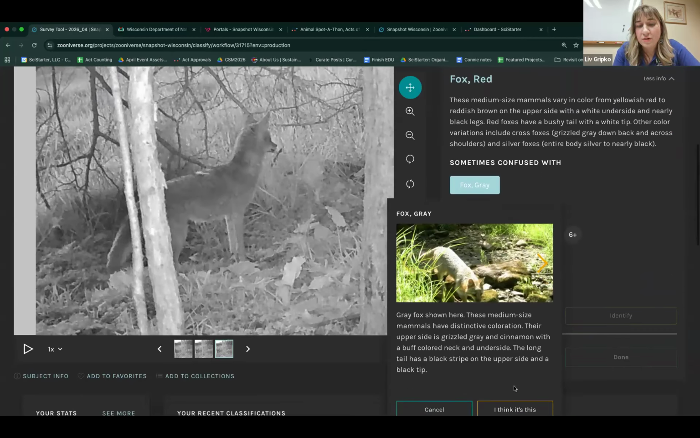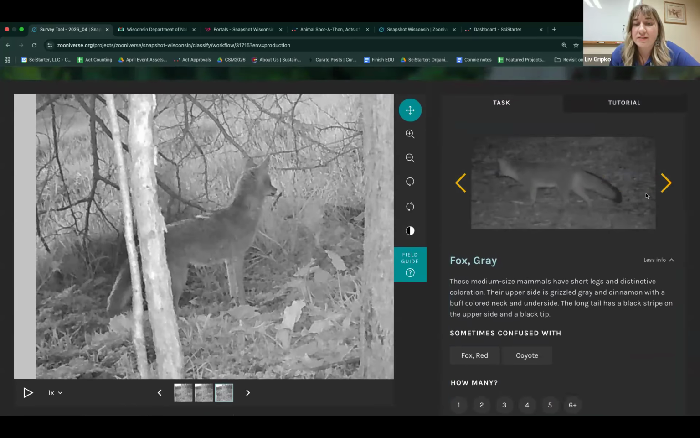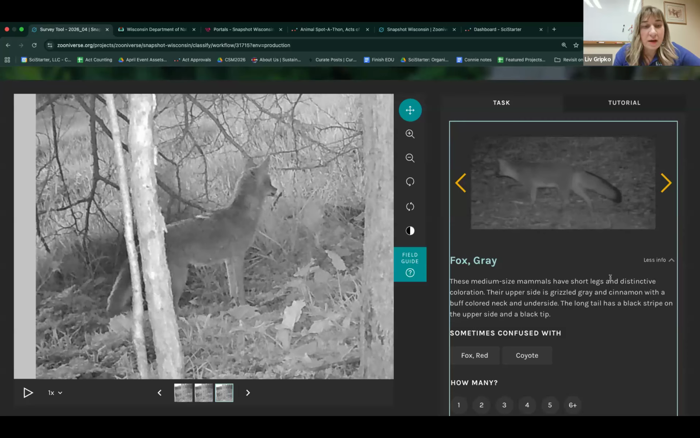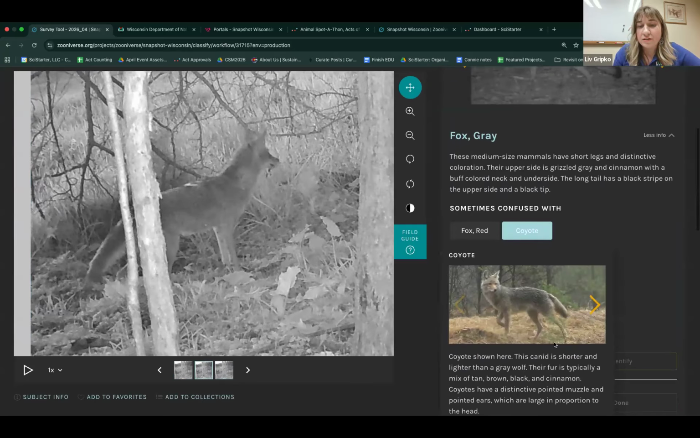So you can't see that orange color. But with the gray fox, one of the distinguishing factors is that dark stripe down the back of the tail. In that photo there to the right as an example, that dark stripe down the back of the tail is a very key giveaway to a gray fox. Looking at this photo to the left, I don't see a dark stripe down the back of the tail, and I'm not seeing that white tip or the black sock markings on the legs. So I'm actually leaning more towards this being a coyote.